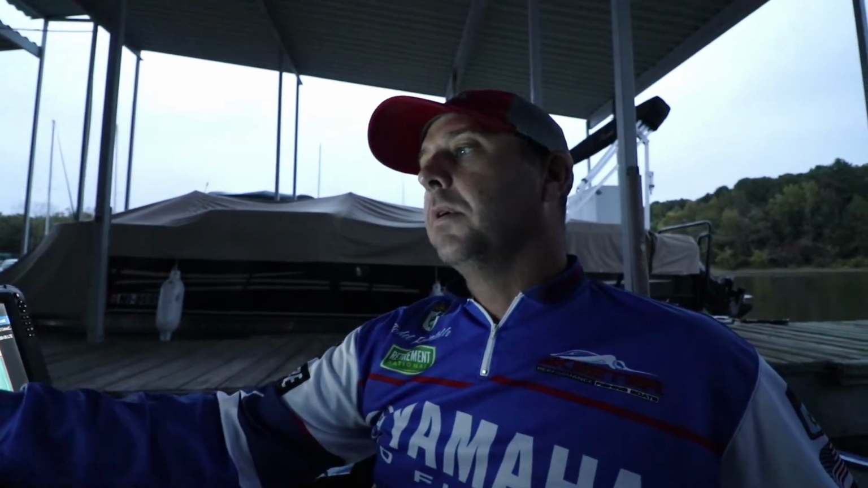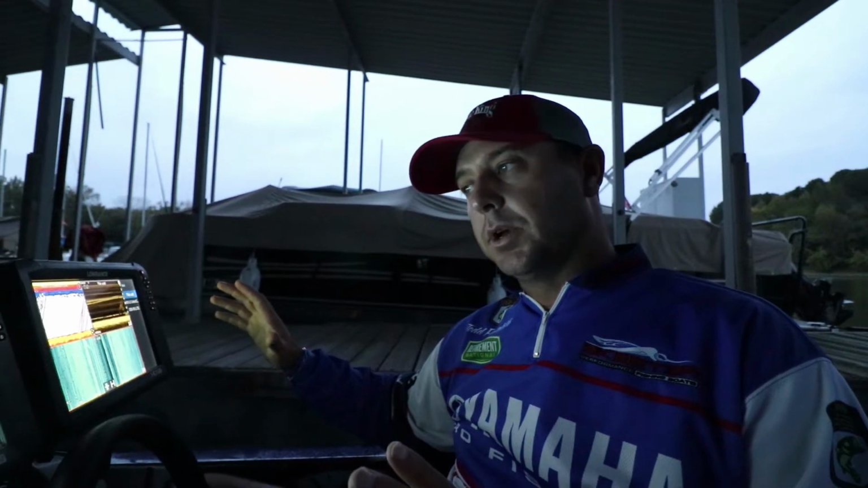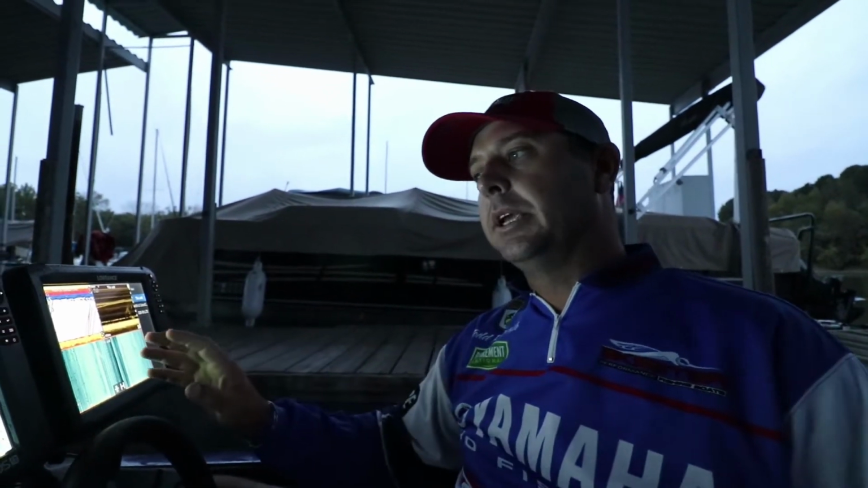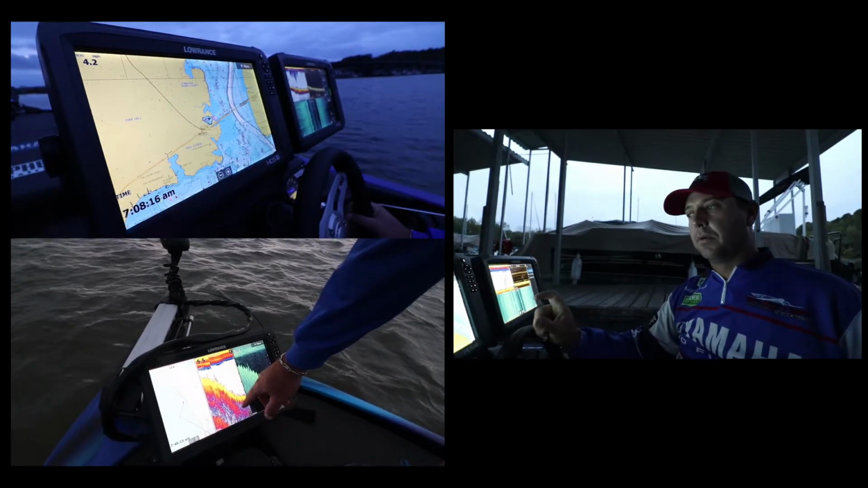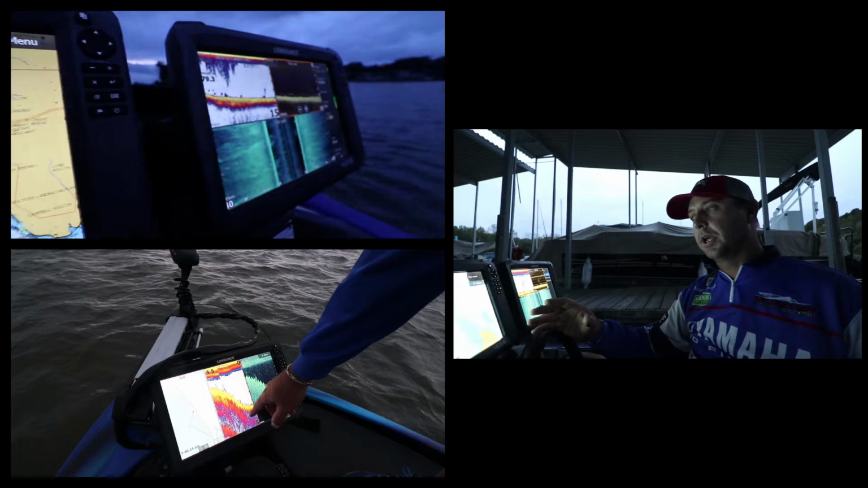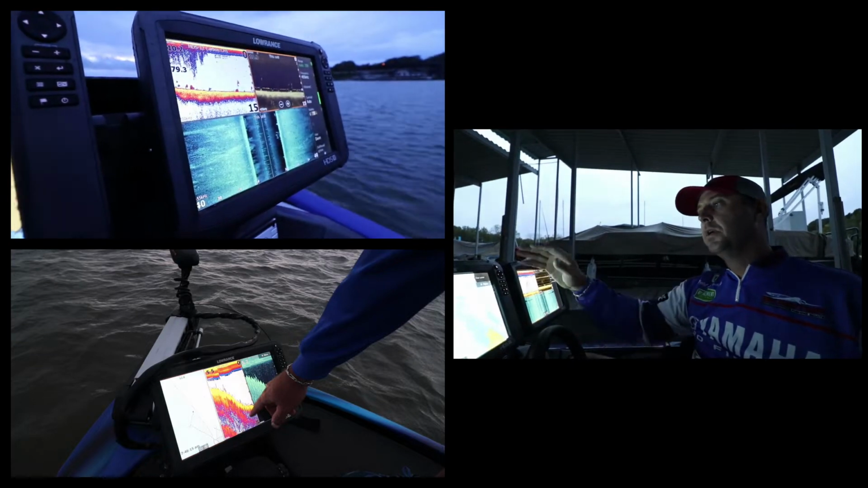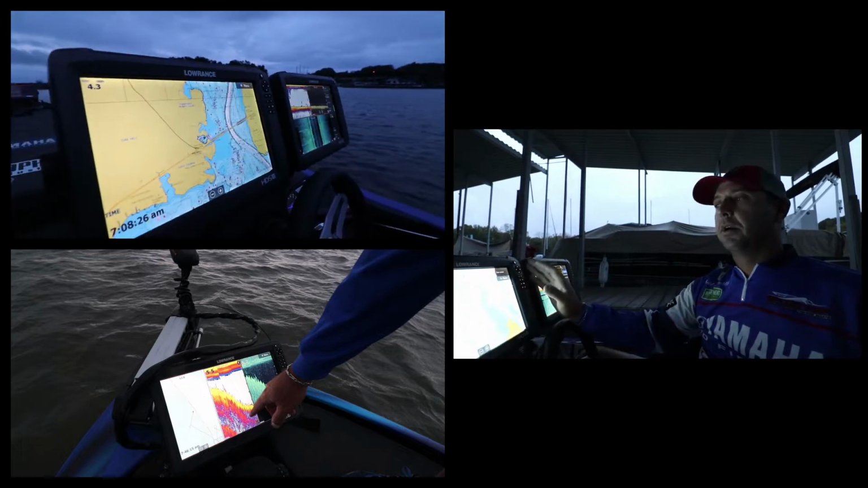And the reason why I run one totally on mapping here is it just gives me a lot bigger picture of my mapping. I can zoom in and out on it. Once you zoom out to a certain point, your lateral lines dissipate. They don't show contour as strong. So when you can run it on a full screen here, you get a better picture of what you're looking at.